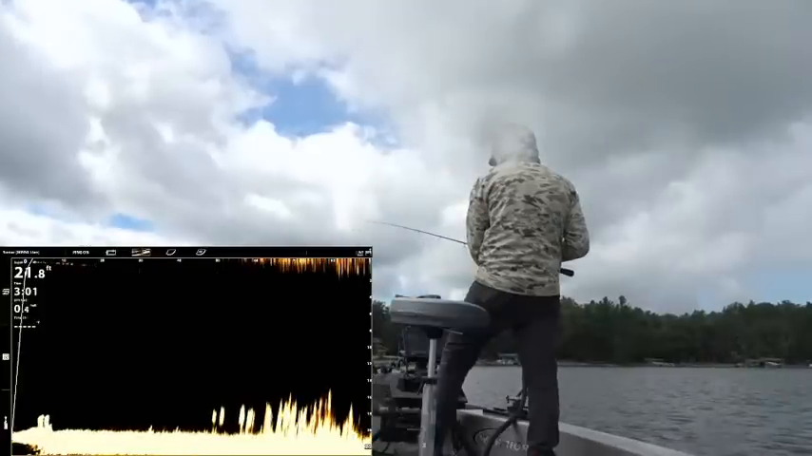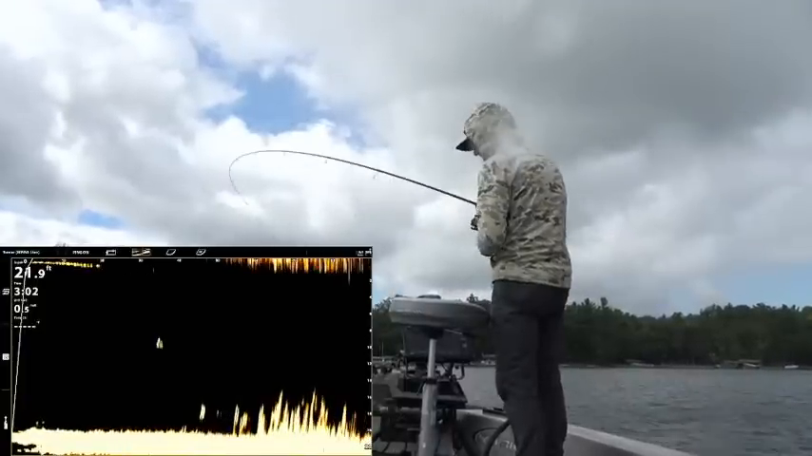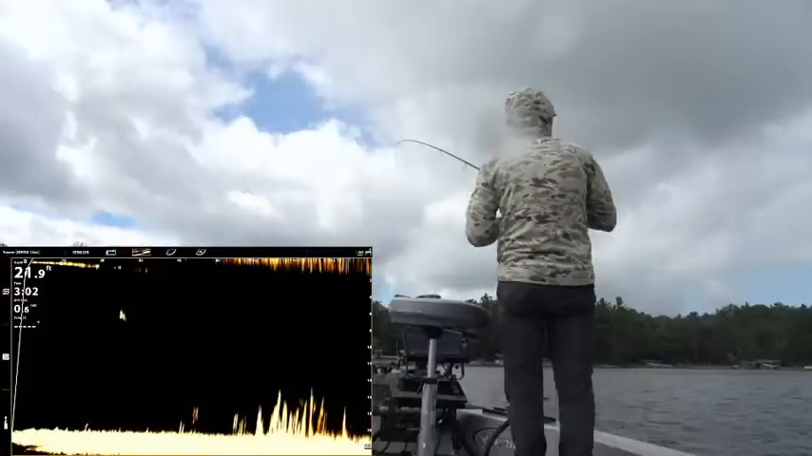Yep, you got it. Oh my goodness, dude. We are all over them. 4 casts, 4 fish. It's raining out right now, which isn't ideal.